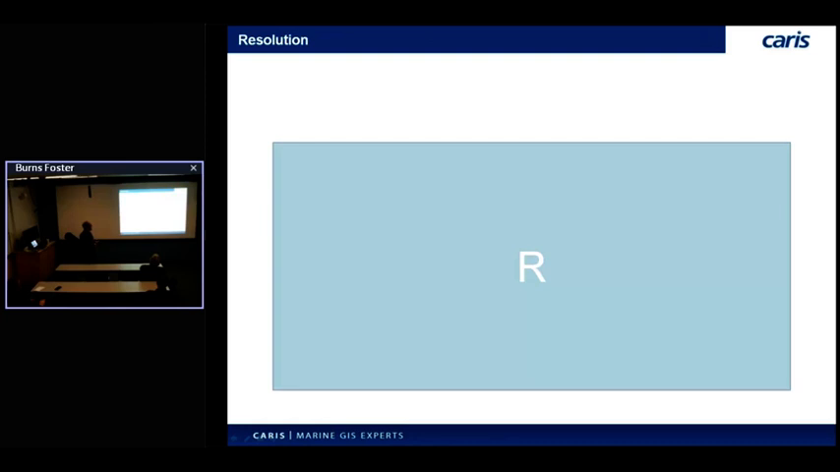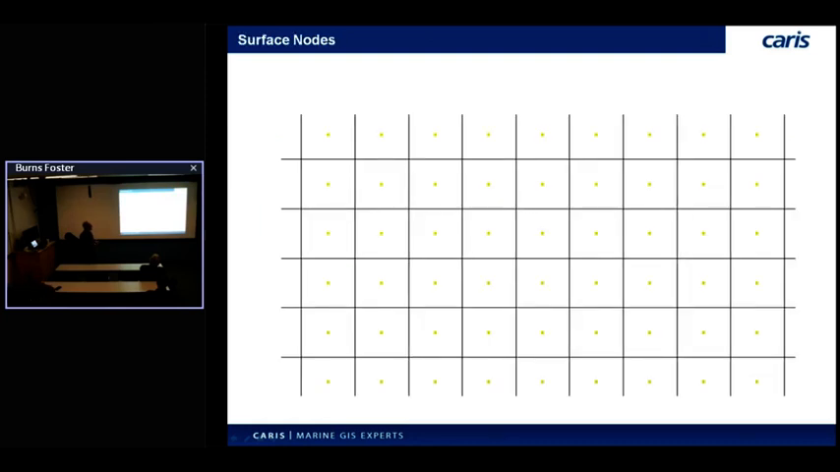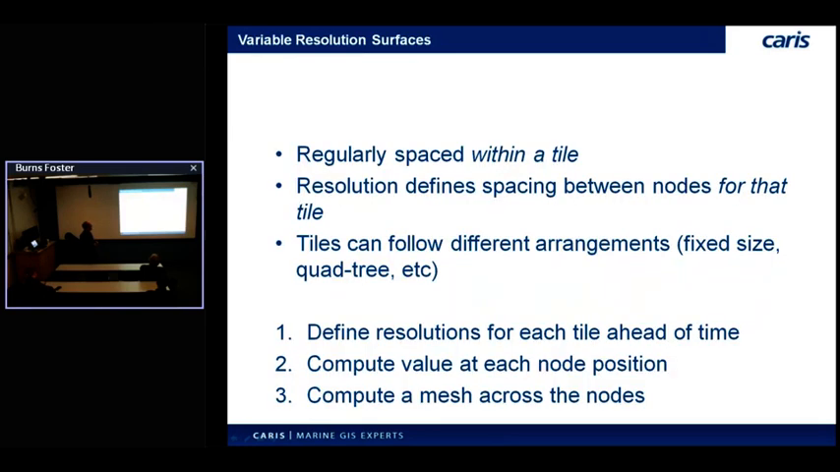So graphically, there's my region. I lay down a grid of some sort at some regular spacing. I compute my node values, and then I define some interpolation between them. So in this case, just a linear one. So I put a mesh effectively between the raster nodes. So that's the raster case.